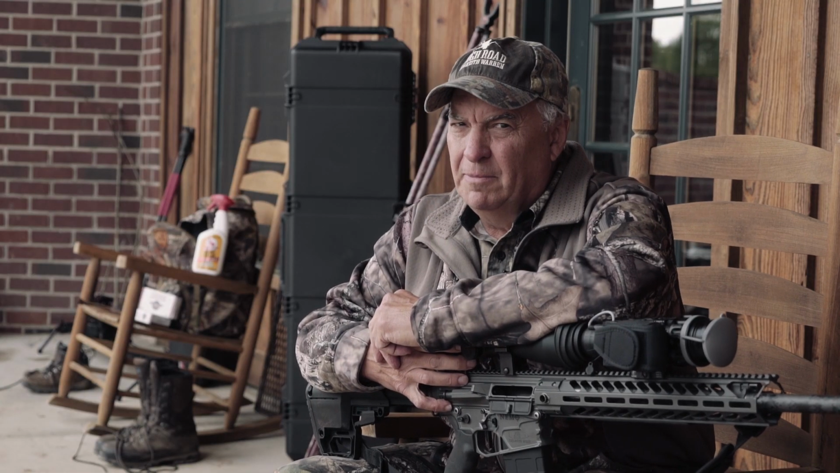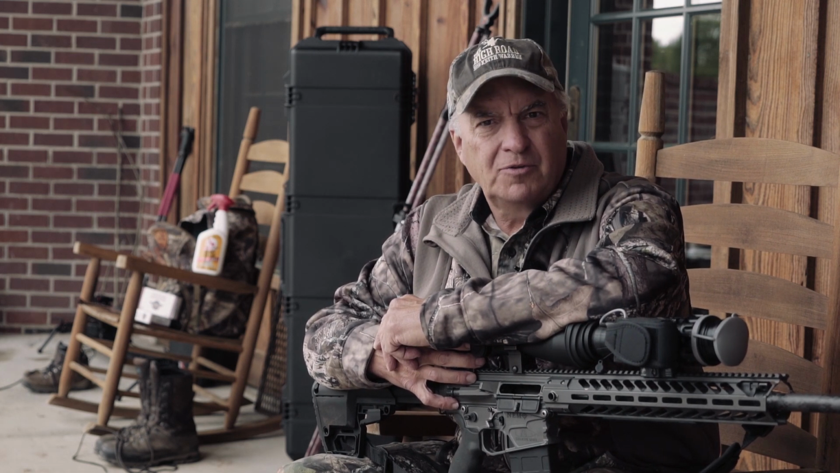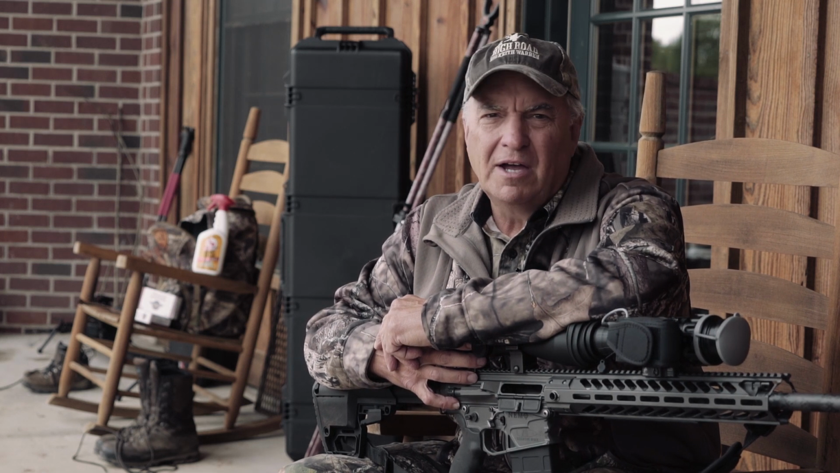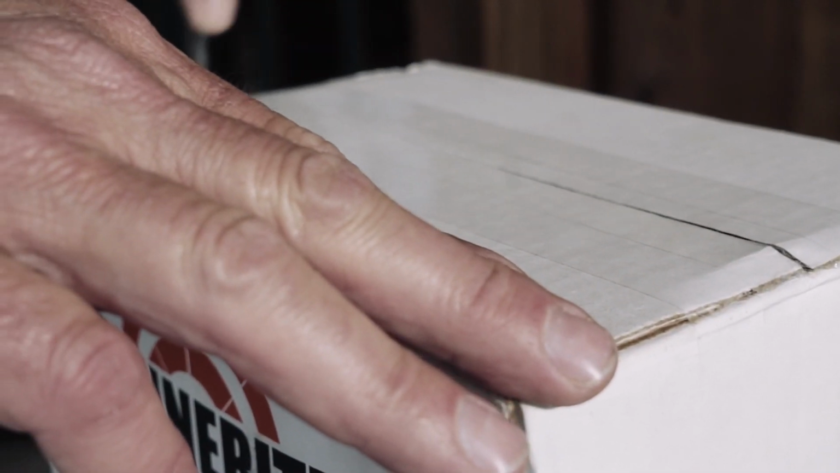I want to talk to you a little bit about Tannerite for a second. A lot of people see us having a good time with it, and it's so you can have a good time, but it is a binary exploding rifle target. It is exceptionally safe. It will not go off unless it is discharged with a high caliber firearm.